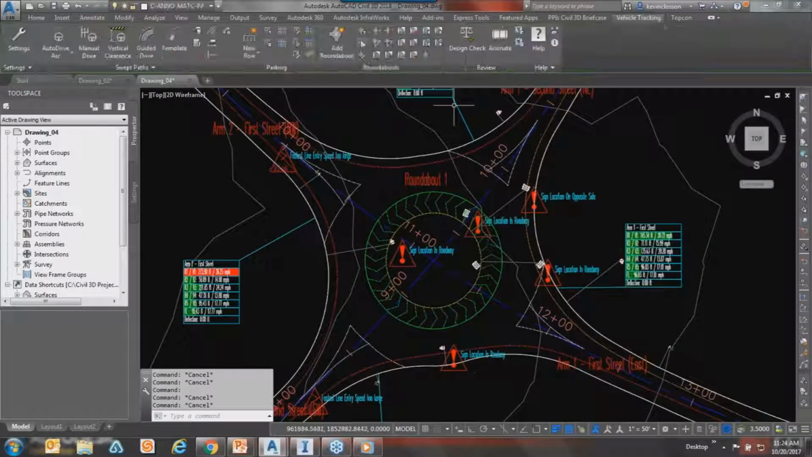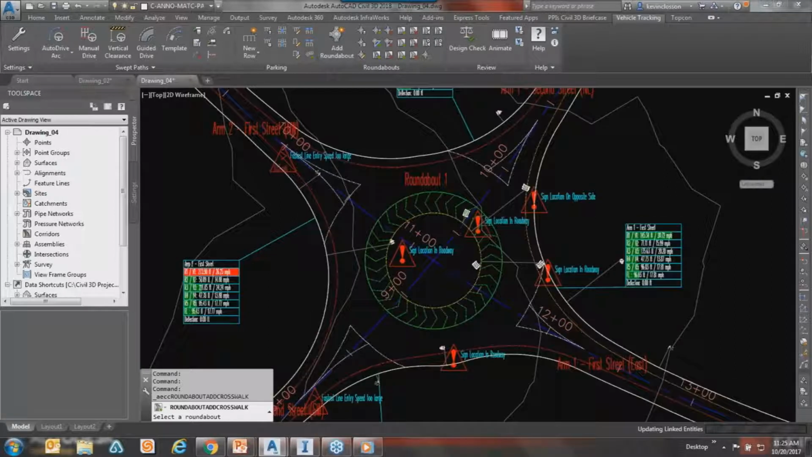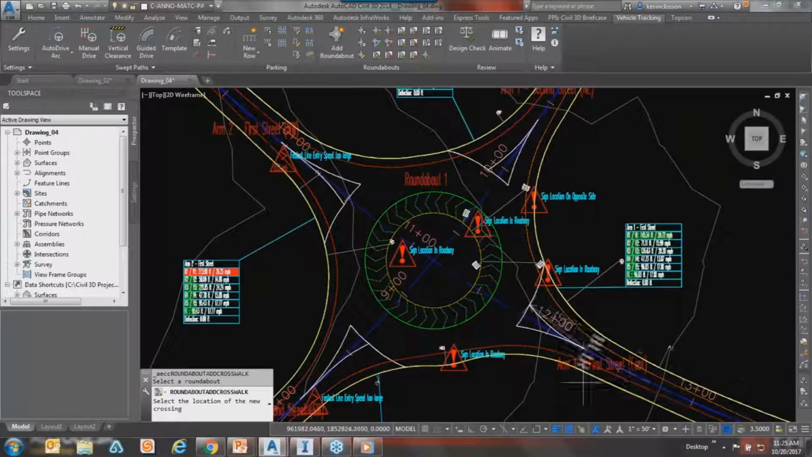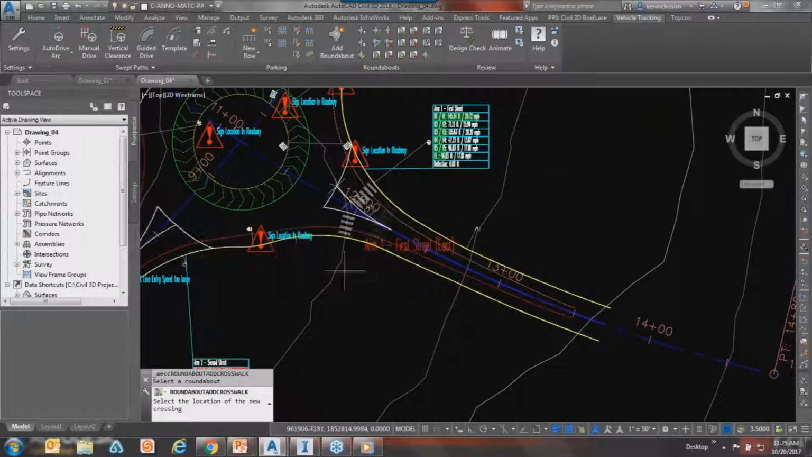Up at the top here, and I'm not going to go through all these. There's just too many here. But let's look for something that might be kind of slick. Add a crosswalk, and select my roundabout, this one, and see how that crosswalk is shifting up and down wherever I want to place it. It'll actually go through like the splitter.